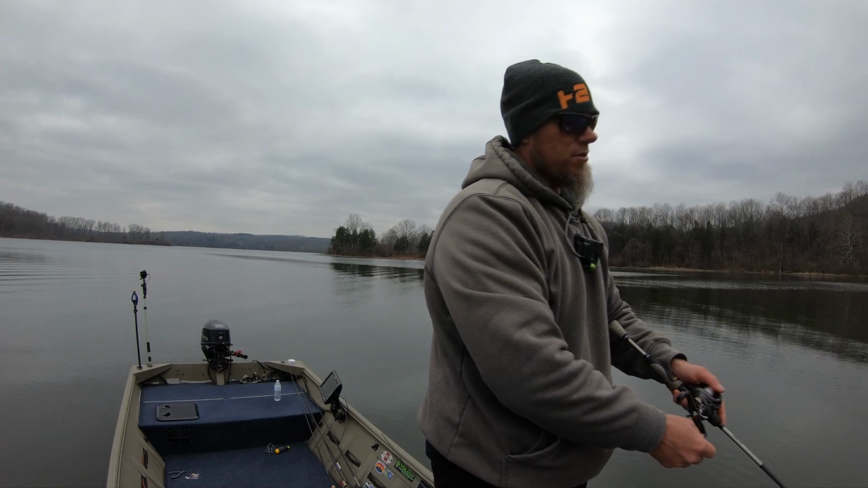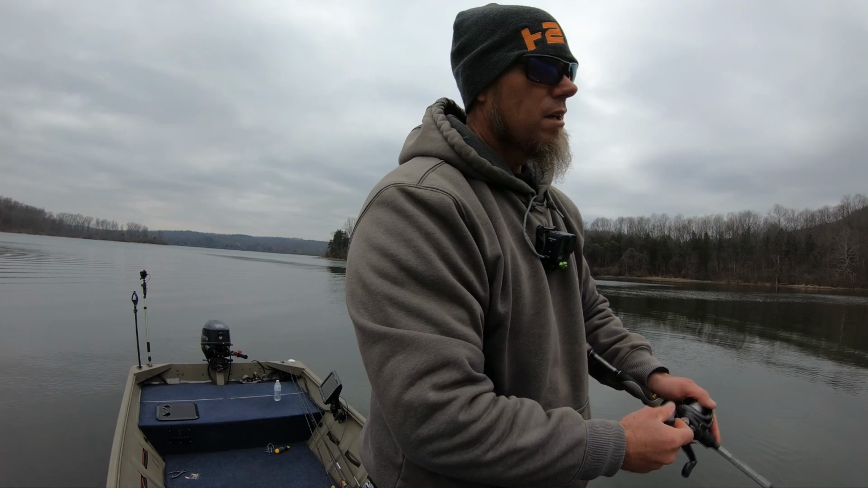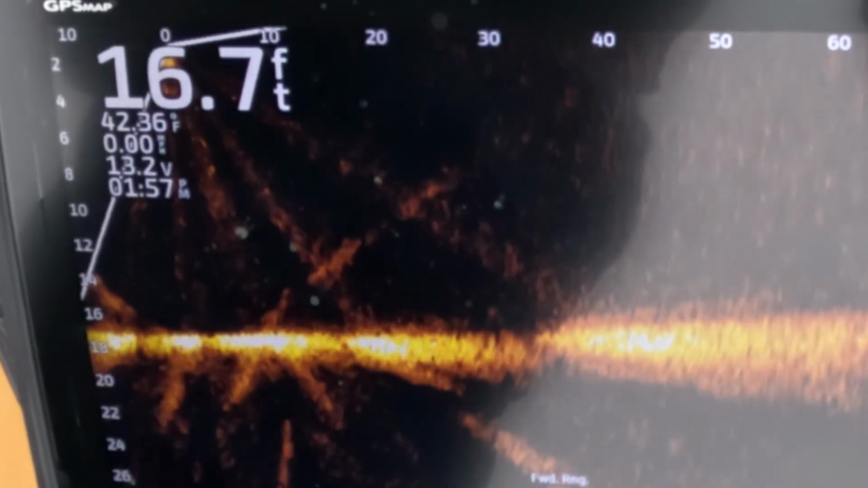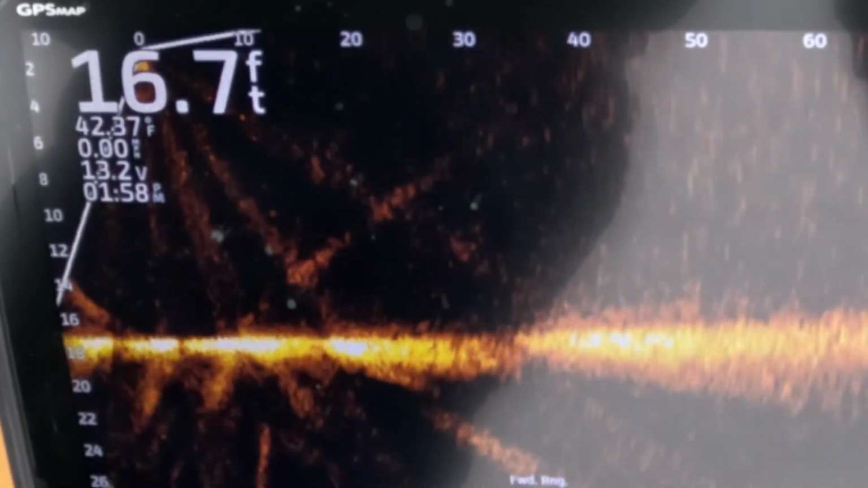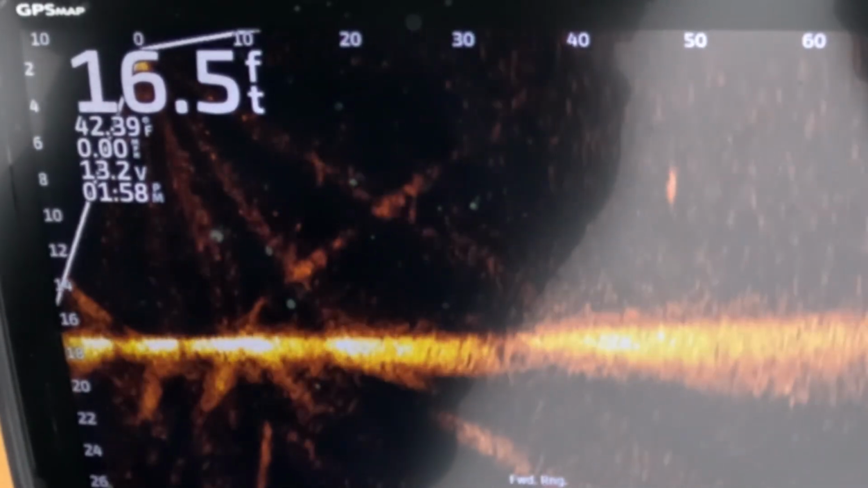Make about 4, 5, 6 reel cranks. Give it a couple jerks and let it sit. There it is. Man, these Rogues show up really good on the forward-facing sonar. So it's down there at 8-foot zone, which is what it's supposed to do. Big return.